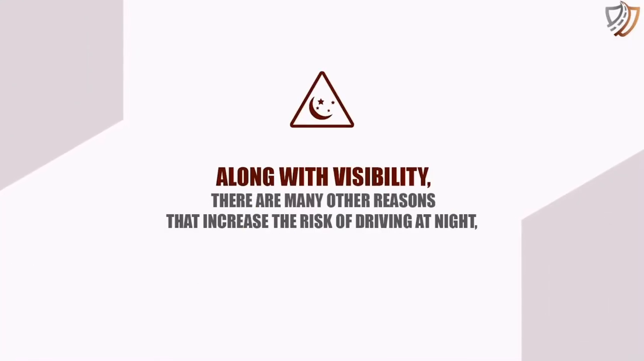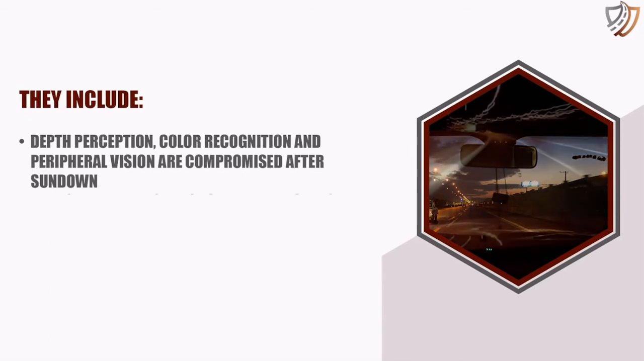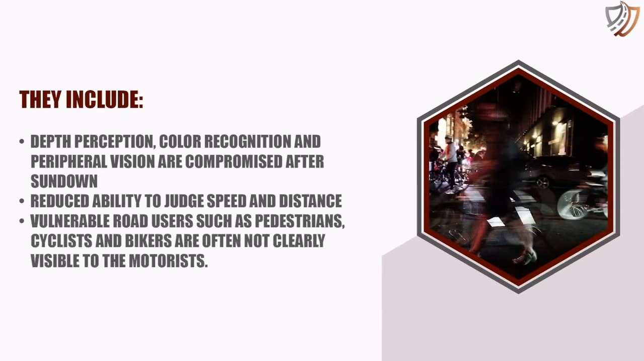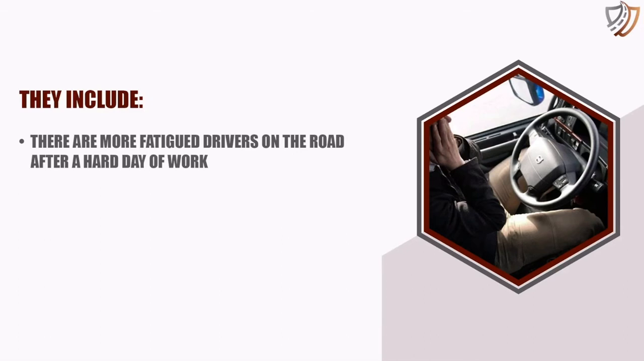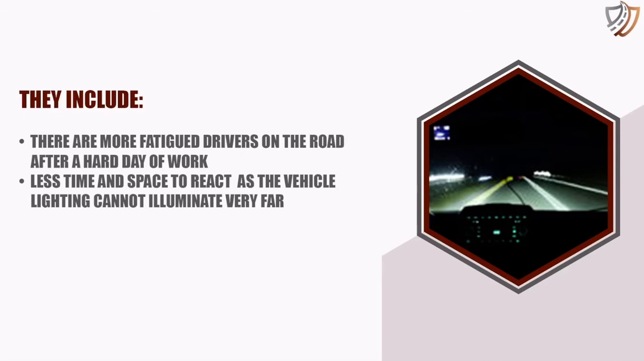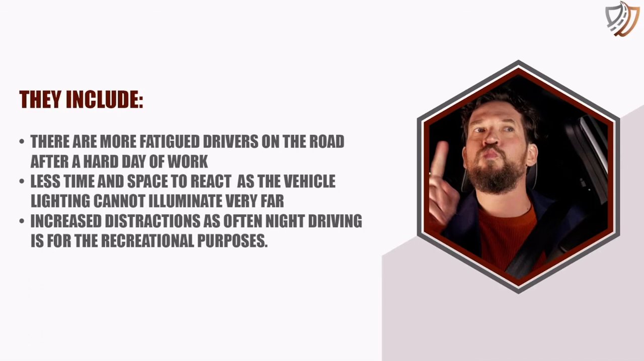Along with visibility, there are many other reasons that increase the risk of driving at night. They include: depth perception, color recognition, and peripheral vision are compromised after sundown. Reduced ability to judge speed and distance. Vulnerable road users such as pedestrians, cyclists, and bikers are often not clearly visible to the motorists. There are more fatigued drivers on the road after a hard day of work. Less time and space to react as the vehicle lighting cannot illuminate very far. Increased distractions, as often night driving is for recreational purposes.